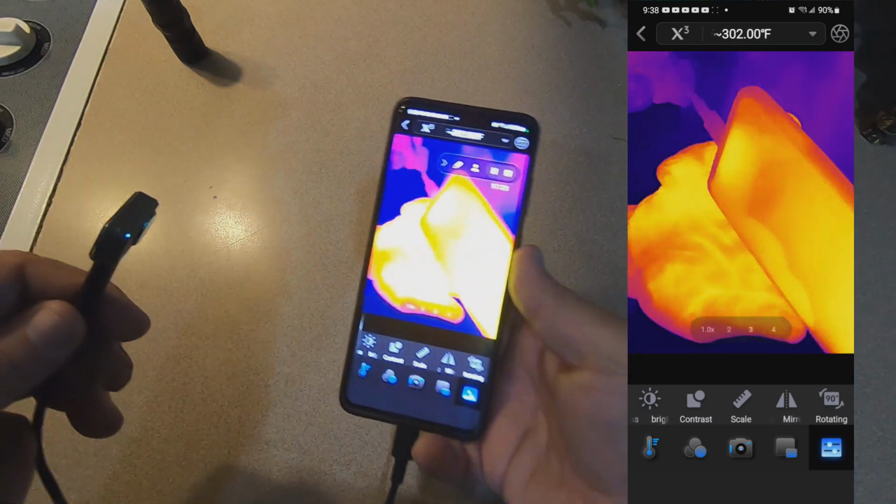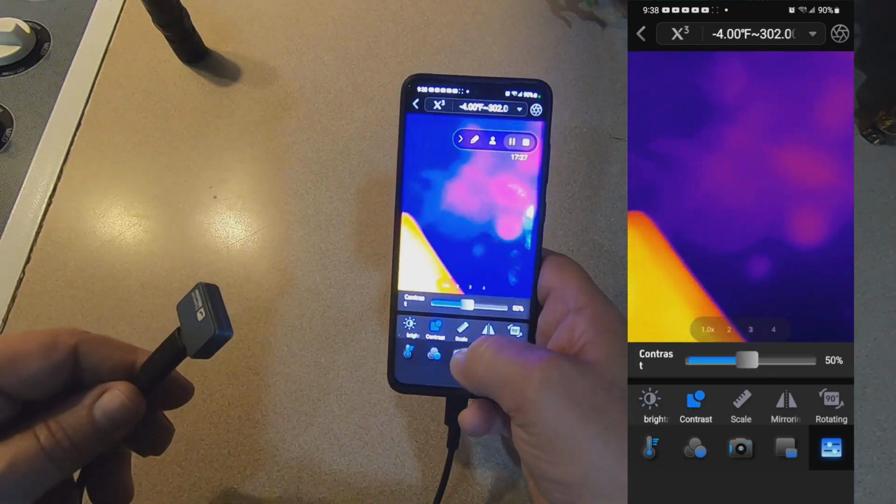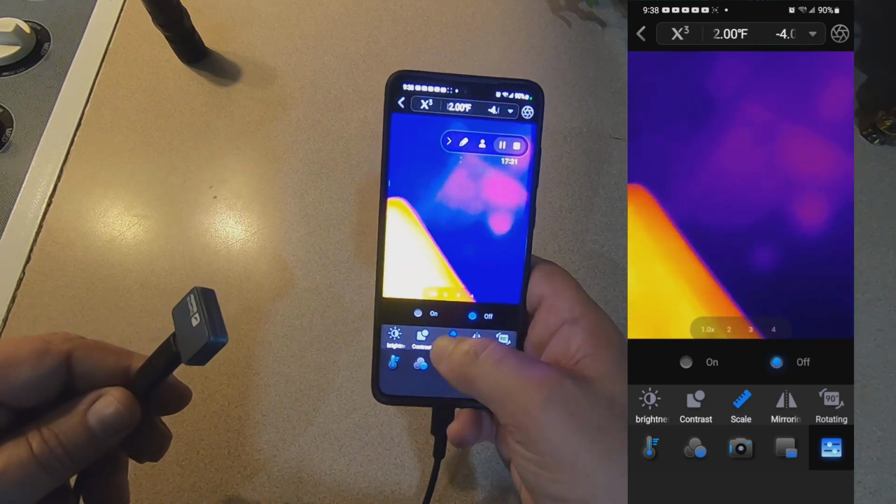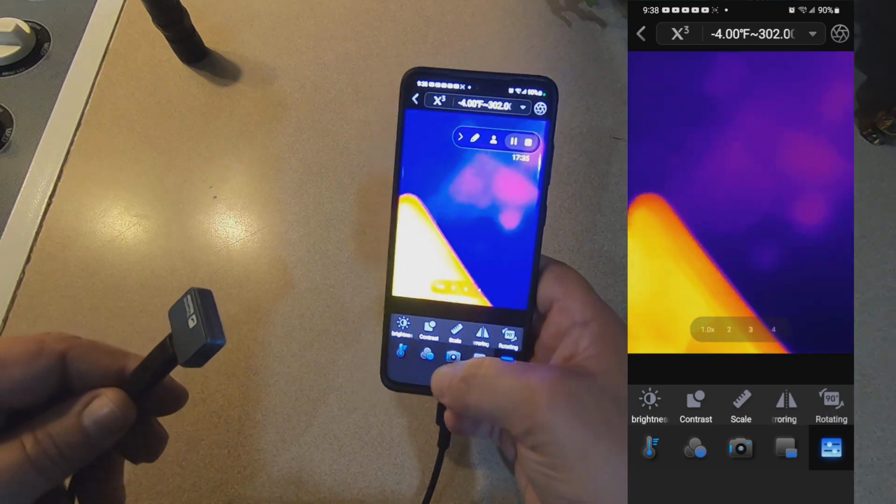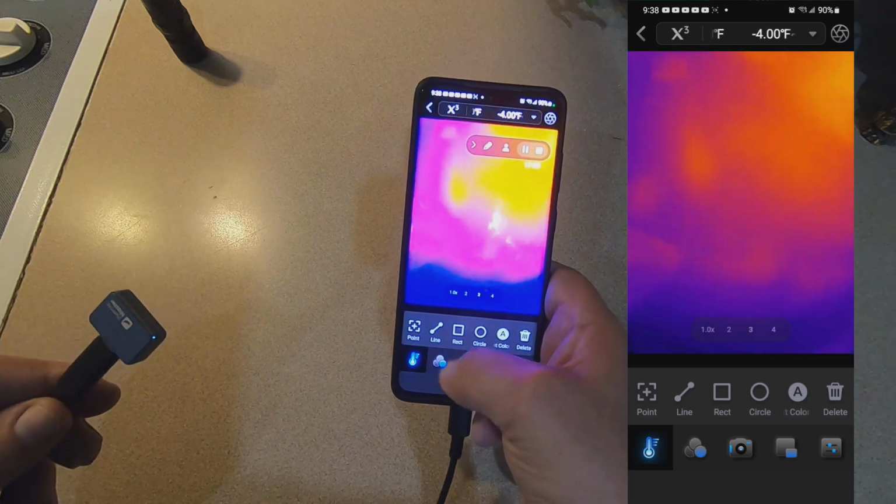So to go over some of the settings. Down here you've got brightness, contrast, scale. You can mirror. Of course you can rotate. Got your temperature.